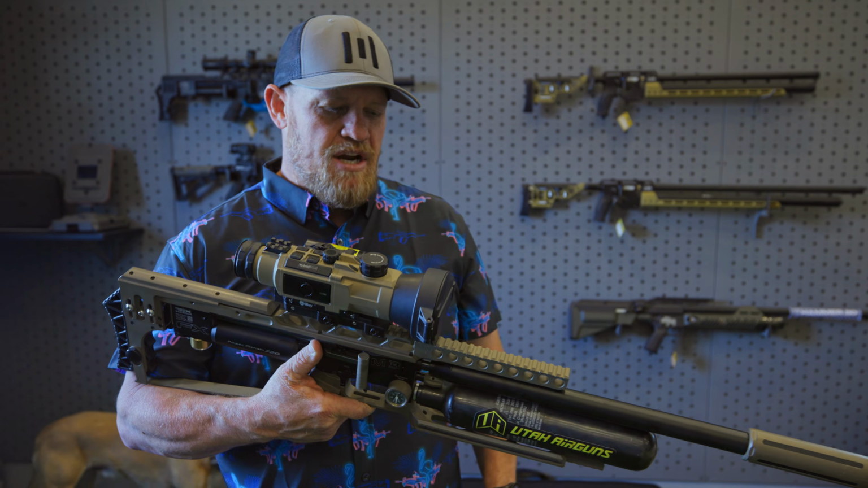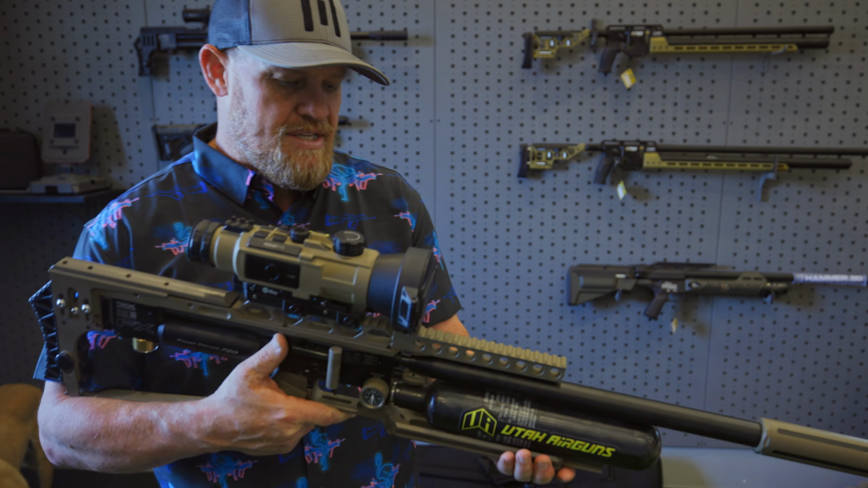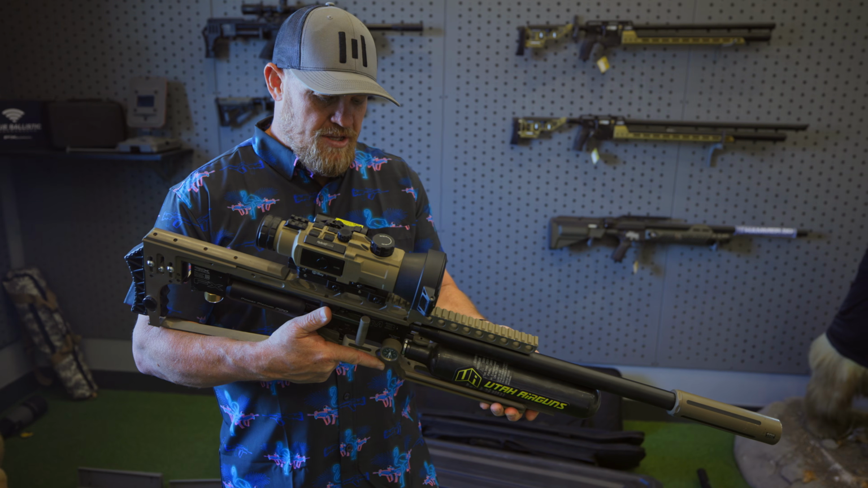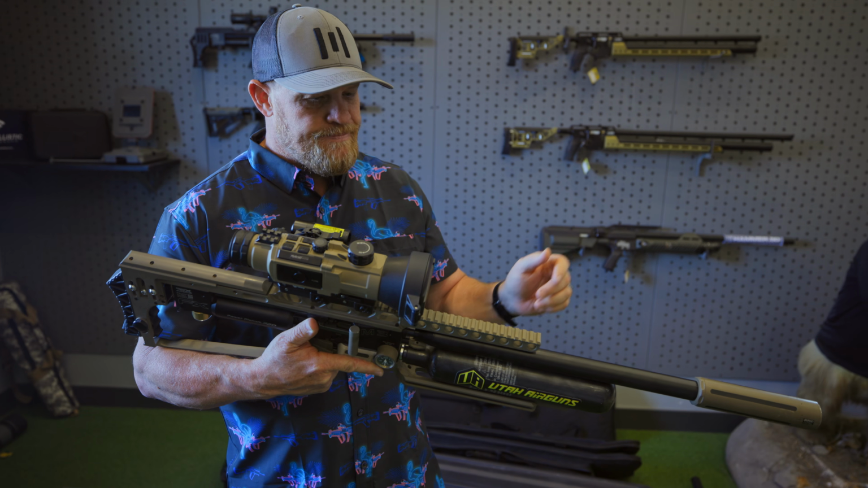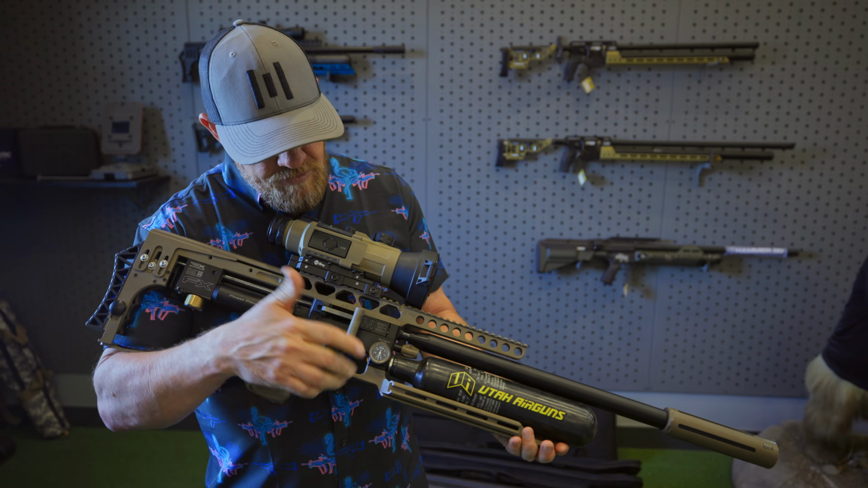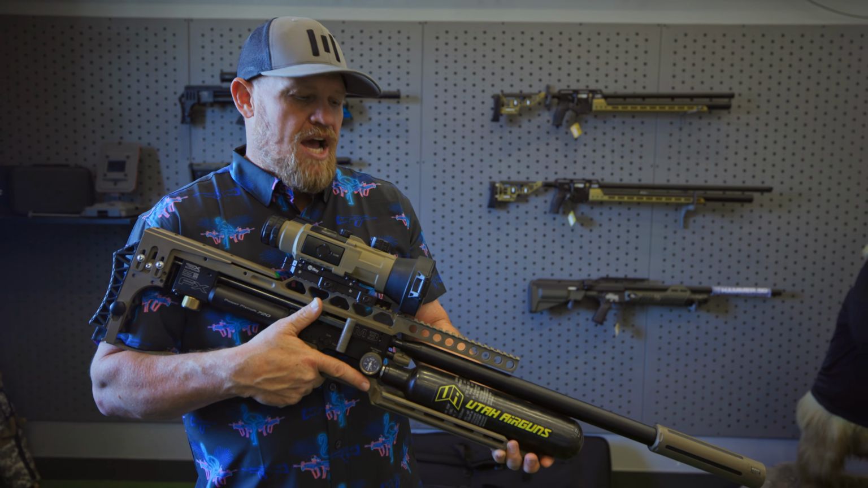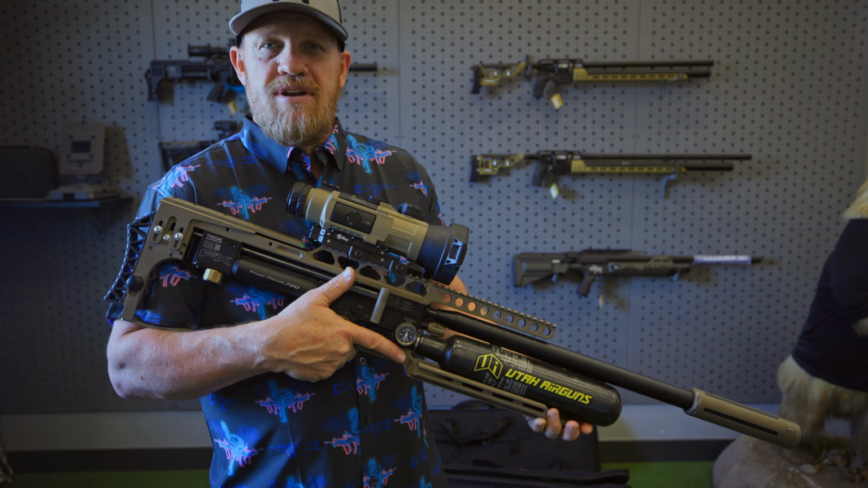I've got the Air Marksman backbone rail. I got this Saber Arca rail on the bottom. That's what I put when I very first put it on there. Got it all Cerakoted the same. I've got the Donnie Sumo. And tonight I should say, we're running the iRay Hybrid 75.